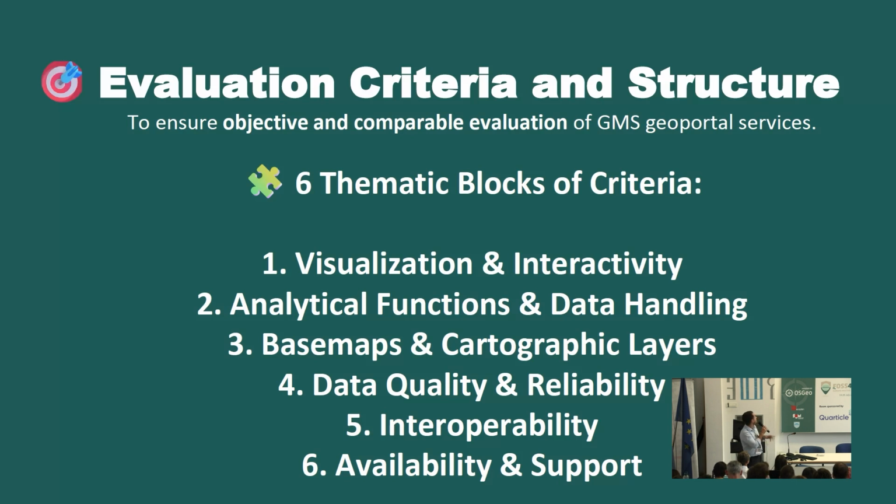So we want to ensure an objective and comparable evaluation of these ground motion services. The evaluation was conducted through 6 thematic blocks of criteria: visualization and interactivity, analytical functions and data handling, base maps and cartographic layers, data quality and reliability, interoperability, availability and support, and so on.